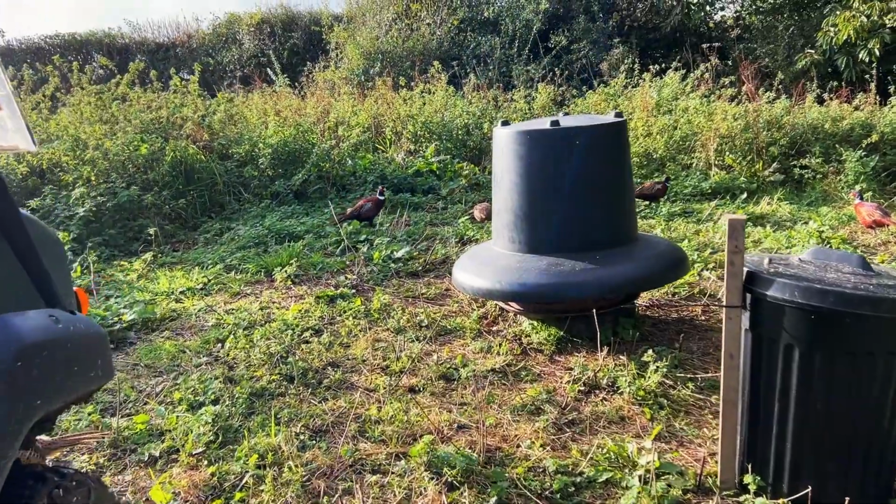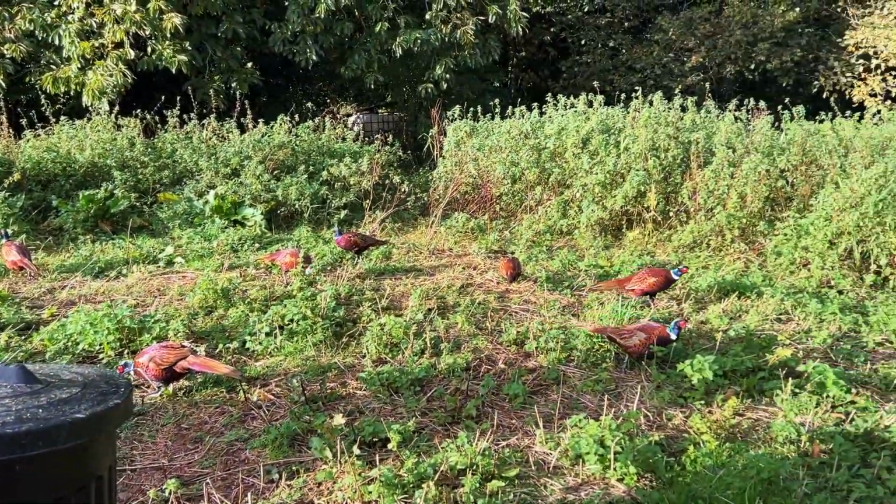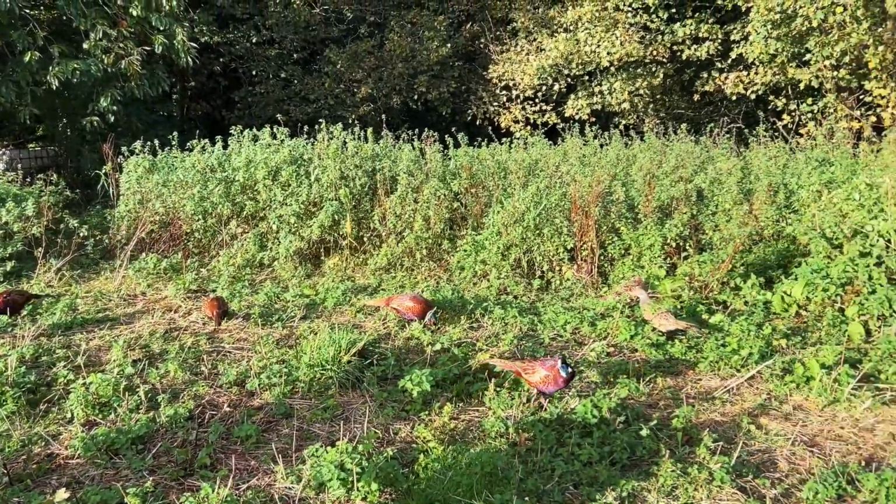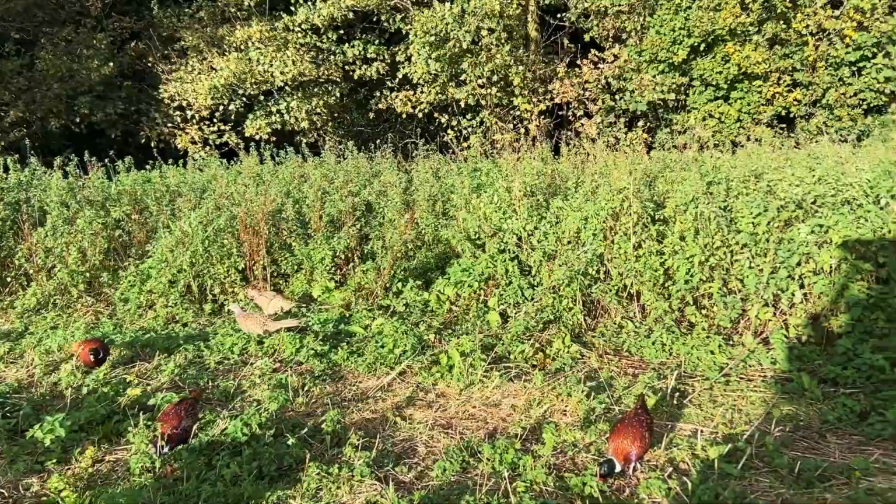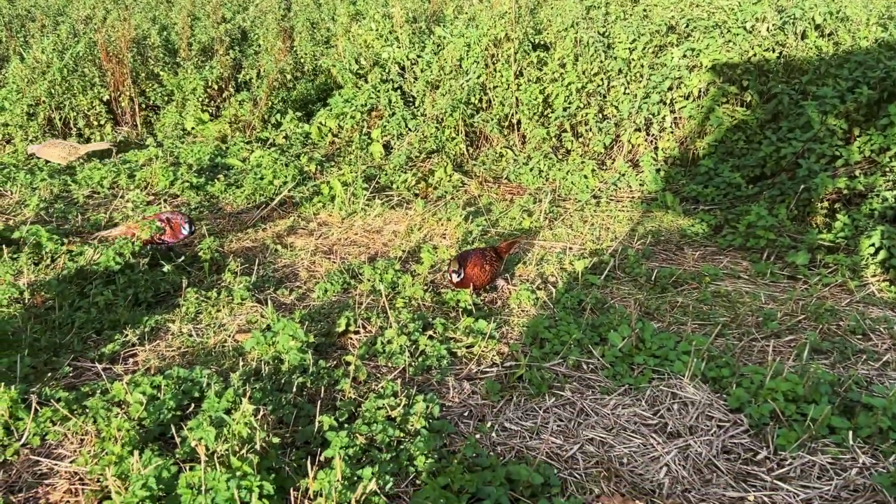I mean, the birds are roosting up in the trees now. They're pretty much mature, fully feathered, fully tailed. So they're wild birds now, and ideally they should be fairly savvy to the threats that are out and about. But obviously if the foxes are trying to lay down a bit of fat for the winter, get themselves in condition for breeding, then some of the smaller and weaker birds might still be at risk.